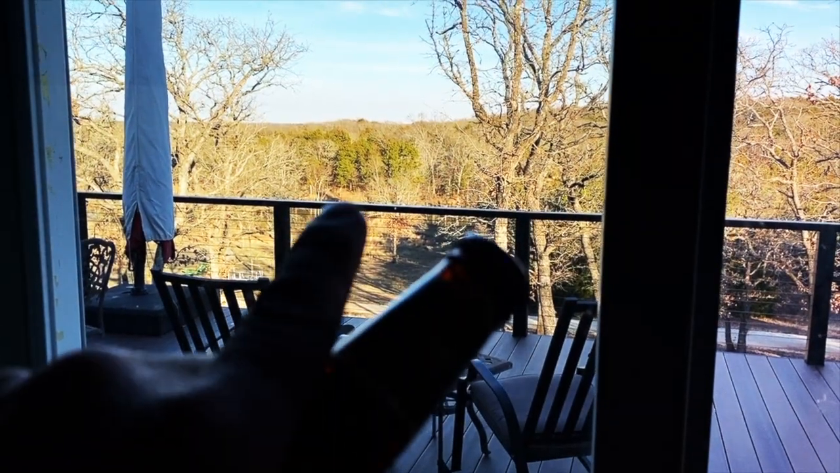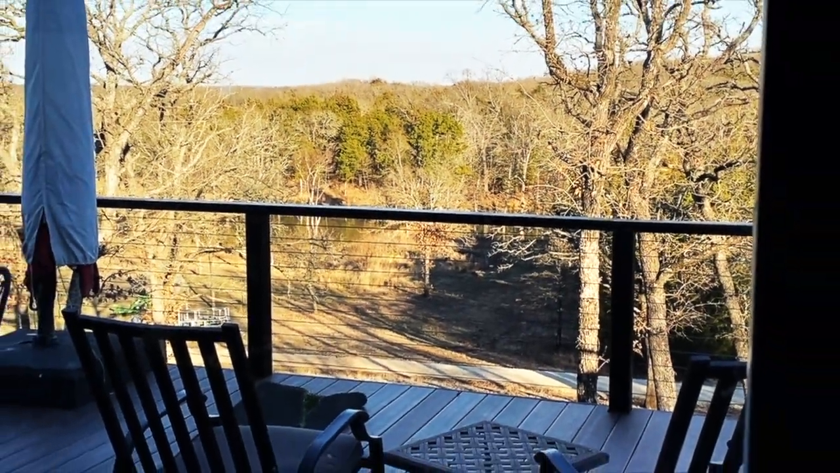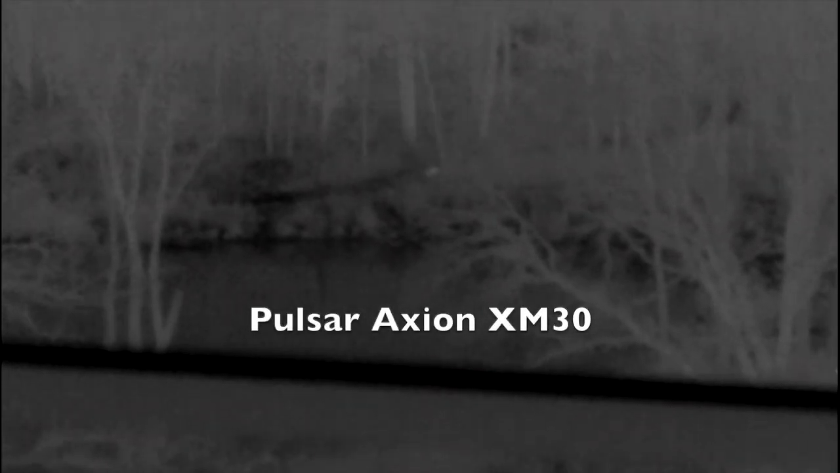Here's the view from inside of the house. That's that tree right there. You could actually see the corn built up underneath it. It's going to be probably about a 230-plus yard shot from the deck. But I've got my precision Creedmoor. Pew pew. Hey, puppy.